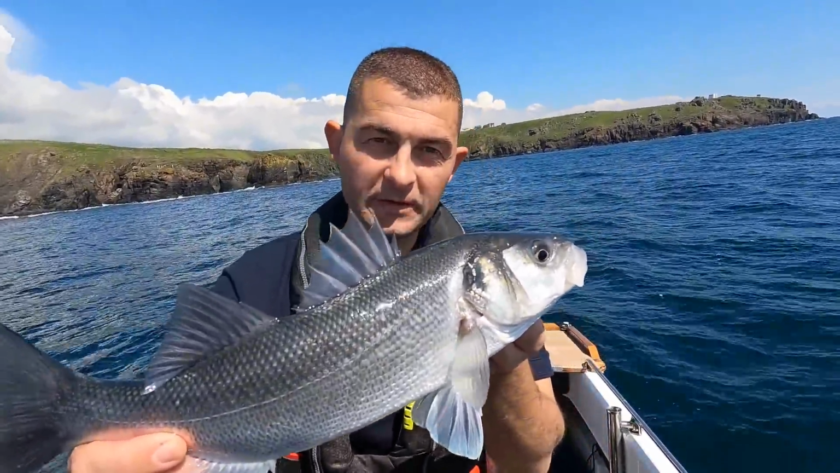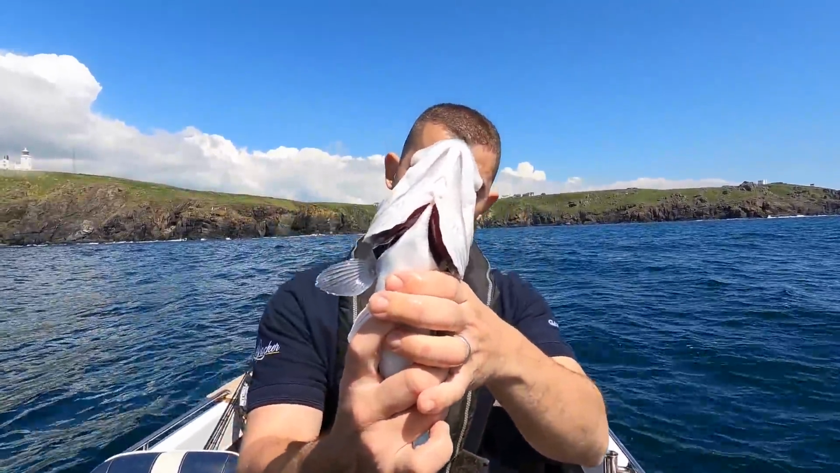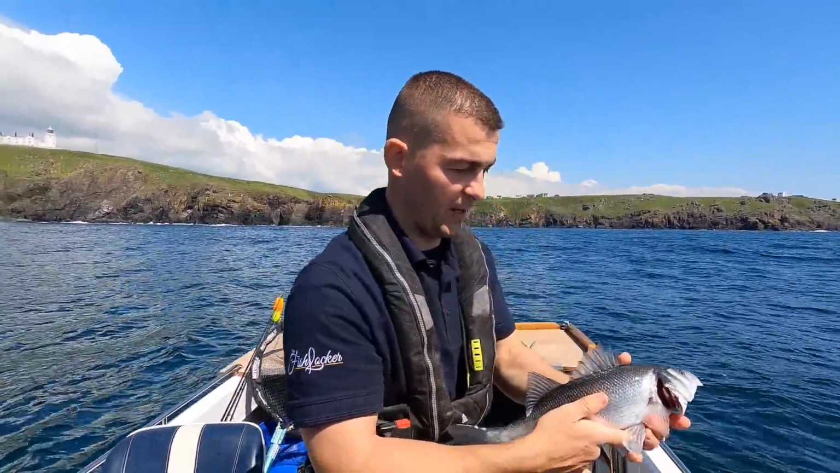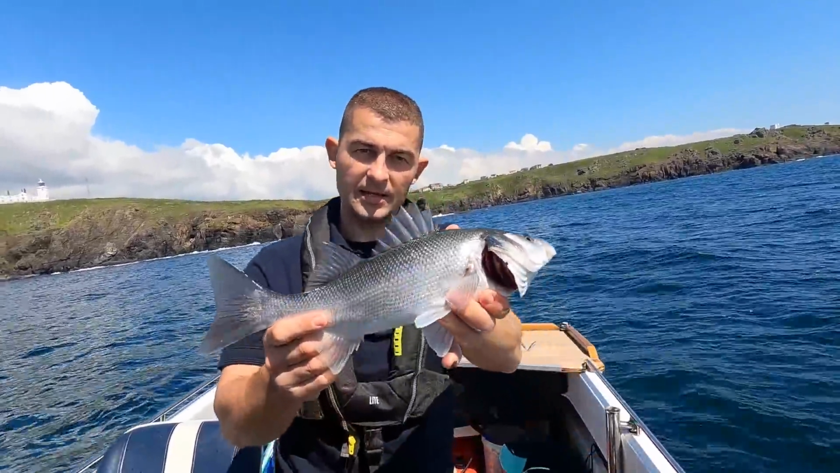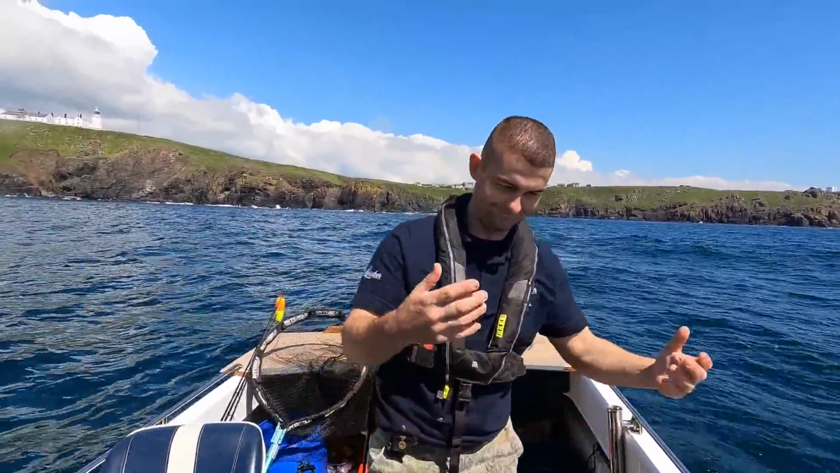See what I mean about how their fins are all stuck up? His gills are flared. Look, his gills are flared. All of his fins and all of his spikes are stuck up. This guy is ready to go straight back in the water. Whoop. Like that.